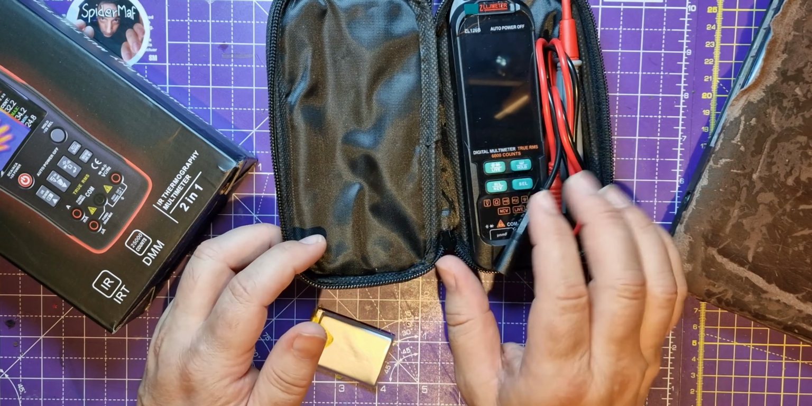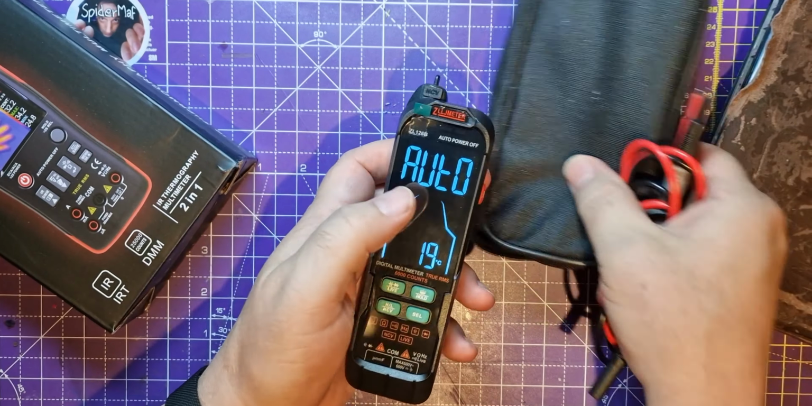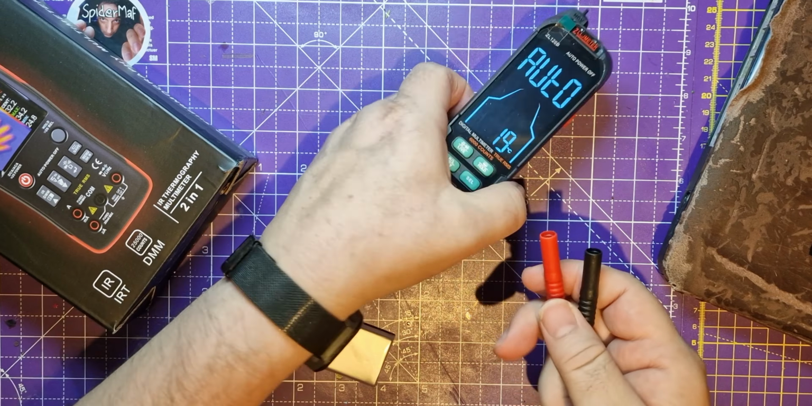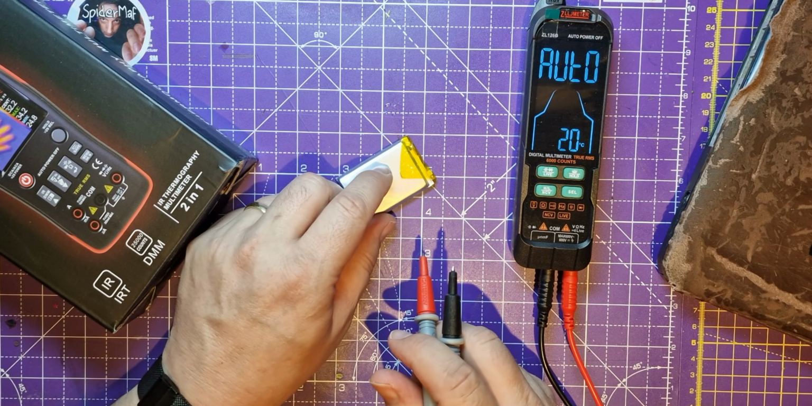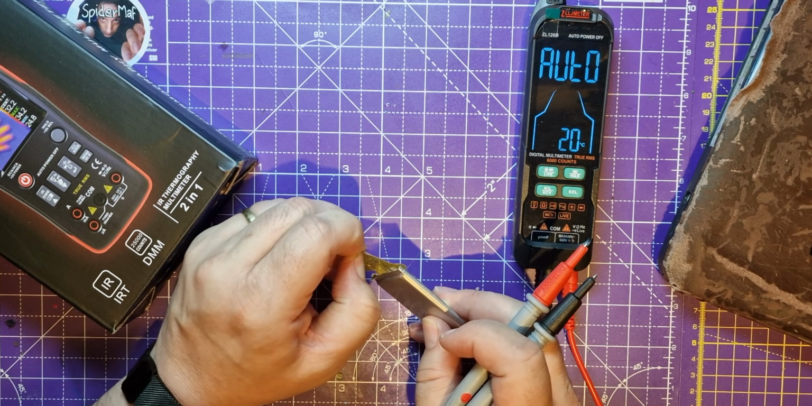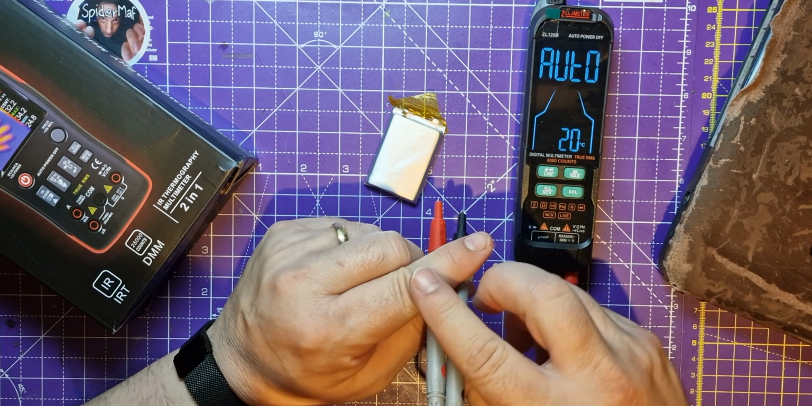You know, I've had hassle with this multimeter. I bought this one. Hopefully it's still charged. I was having some issues with it, but the issues were largely my ignorance as to multimeters. It was giving me some false readings about this battery. This battery was the one that was originally out of this, and I was testing this and getting funny results. But what I forgot was it's in auto.